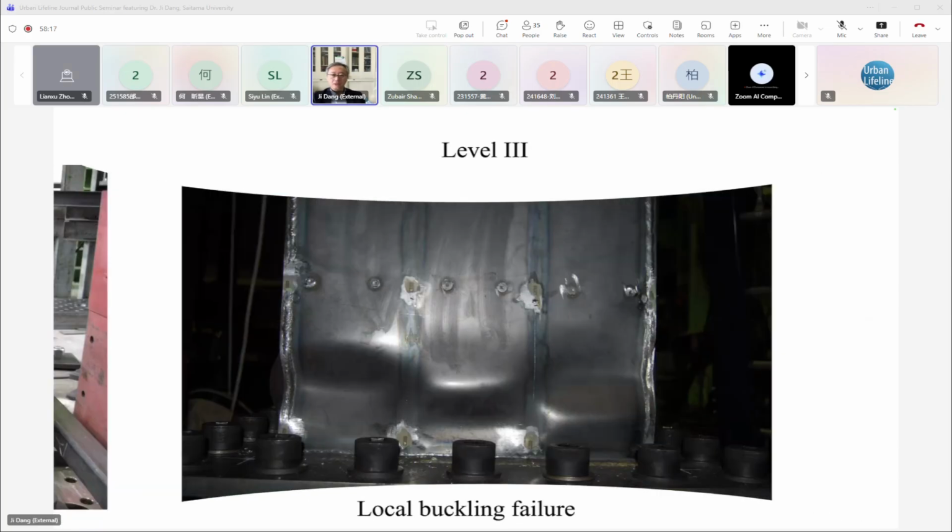But later, level 3 is more severe local buckling, and you can see the stiffener also buckles. The horizontal force capacity has decreased to less than 70%. So this kind of bridge was generally considered to be demolished. Even if they prevent collapse, they will be demolished after earthquakes.